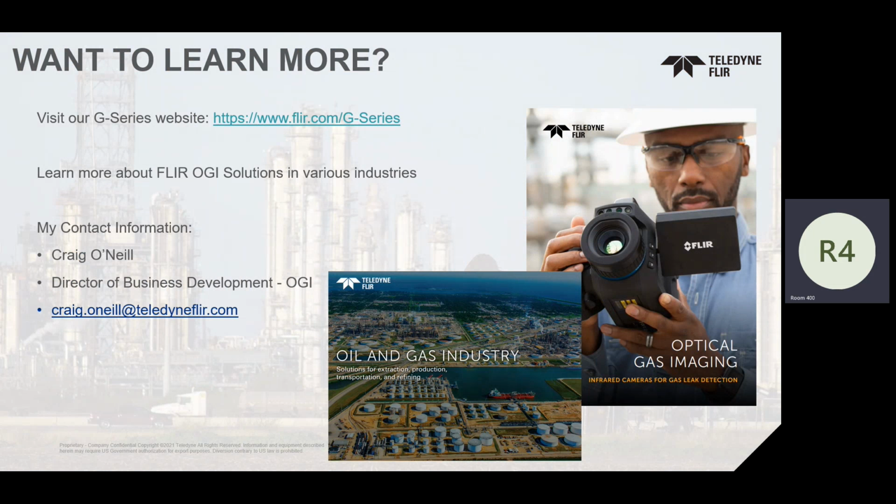This camera, as I mentioned, launched 2 days ago. So it's brand new to the market. We're making them now. We'll begin shipping our ATEX versions in early May.